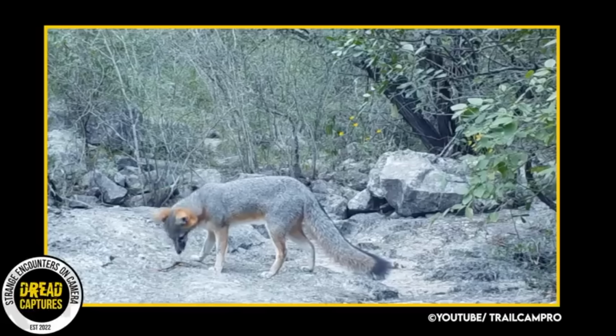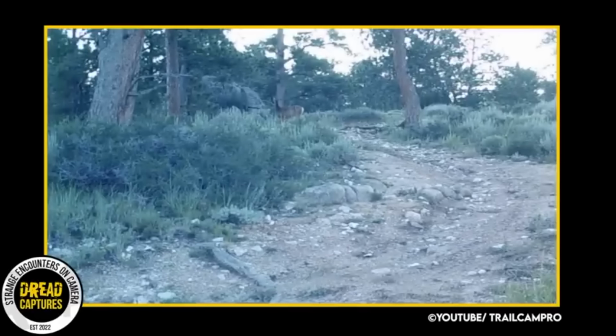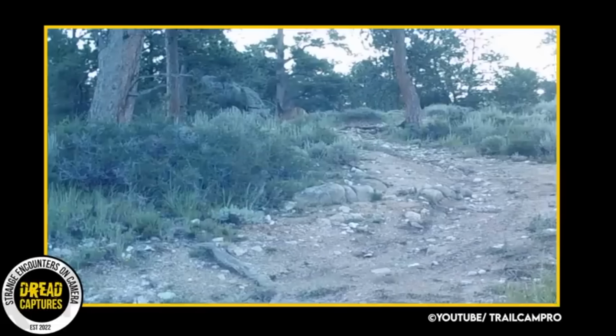And as you can see, they're having a little fun on this rock bed. I'd like to know the backstory of this clip here. The deer is stopped, the coyote runs by, and then the deer chases. Are they buddies, or... The deer did look kinda annoyed when he passed the camera.